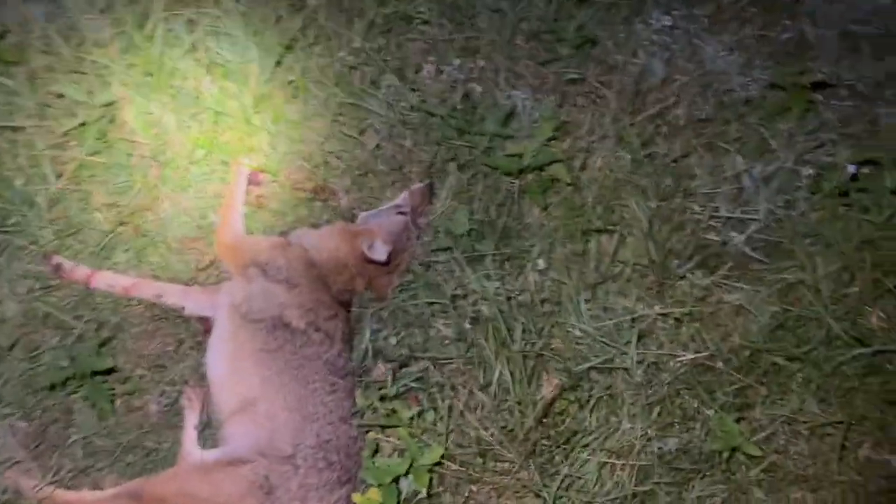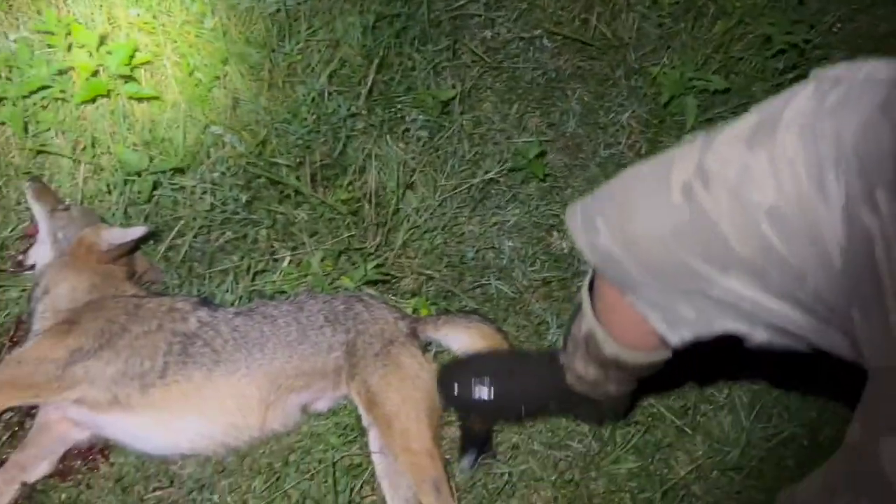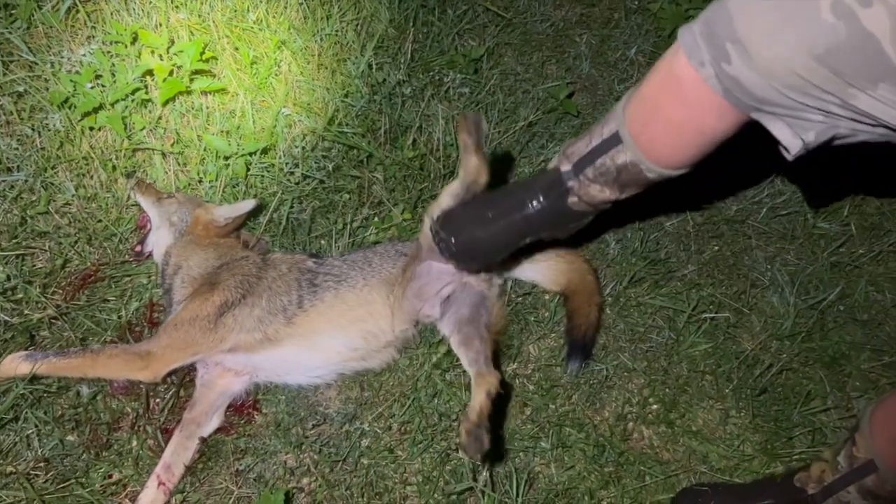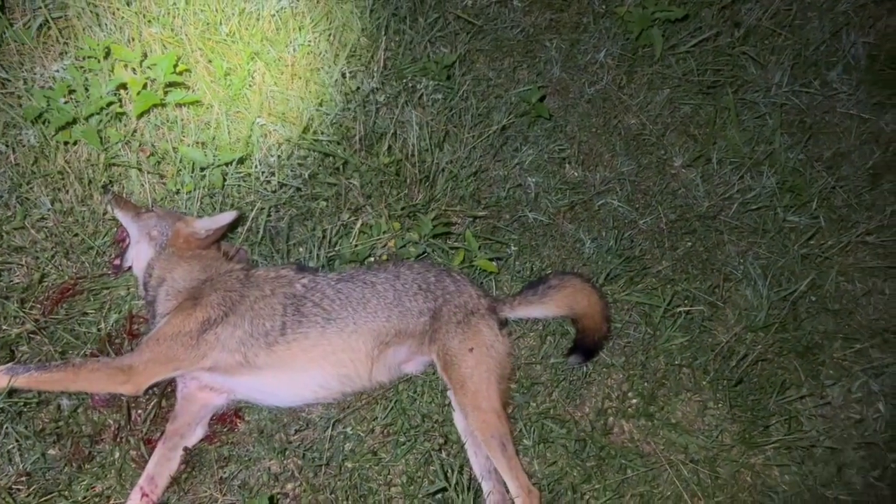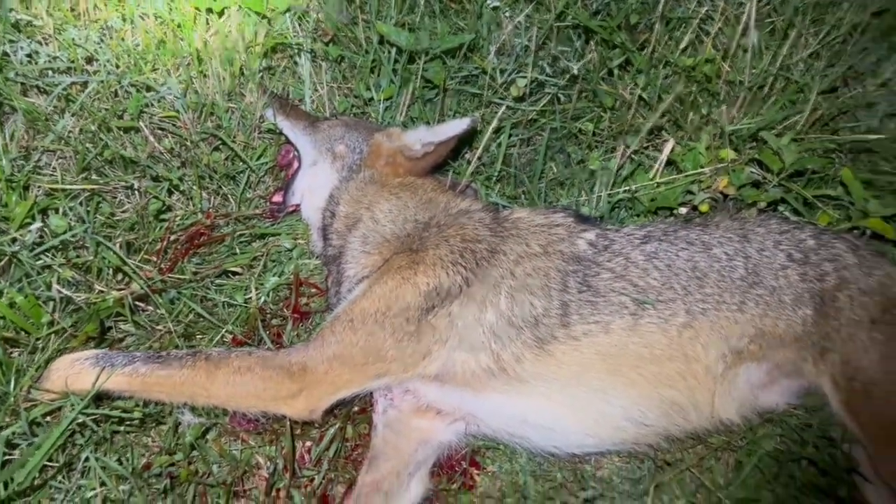All right, we got us a coyote right here, fellas. Thinking this is gonna be a decent sized dog in comparison to those other ones. Yeah, it's definitely a mature dog. Still stiff-legged. Yeah, good male right there. Good male. He's got a little bit of a headache, I'll tell you that.